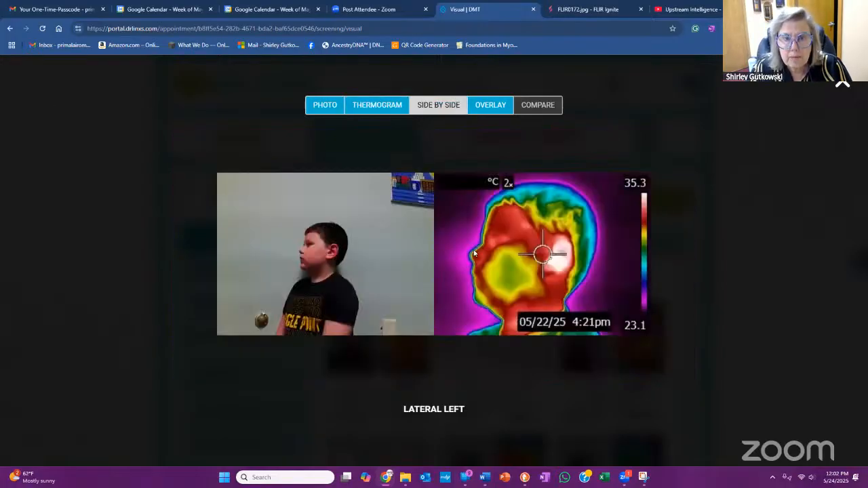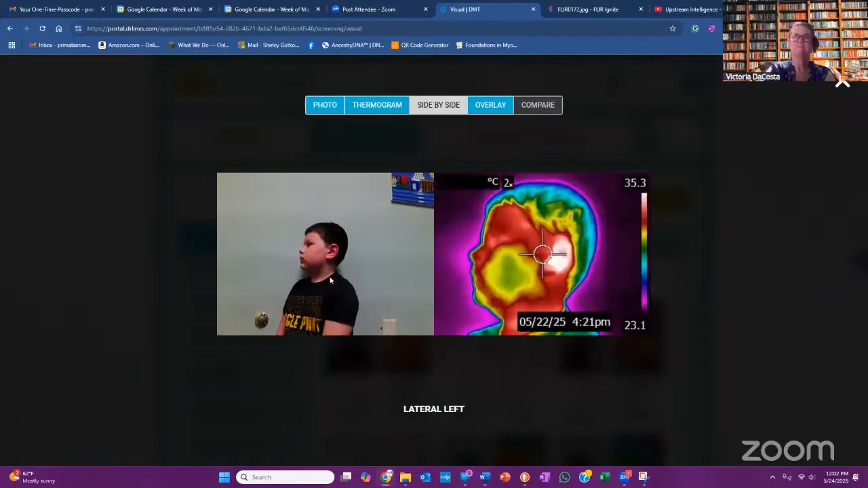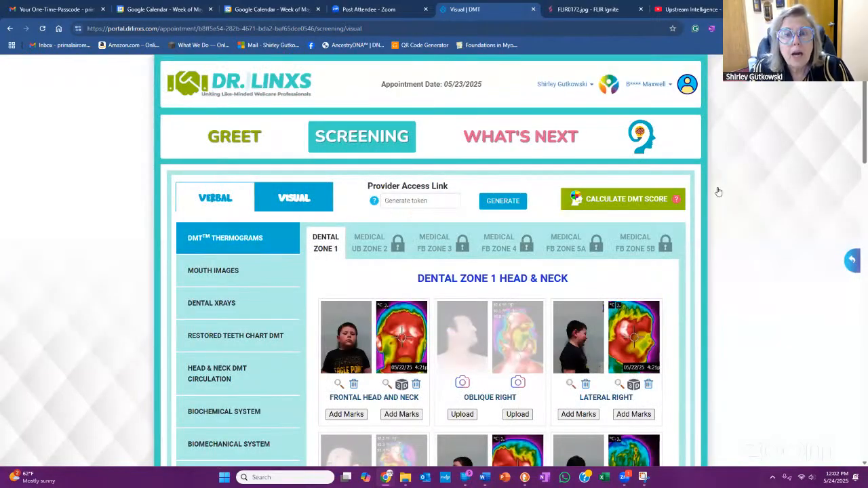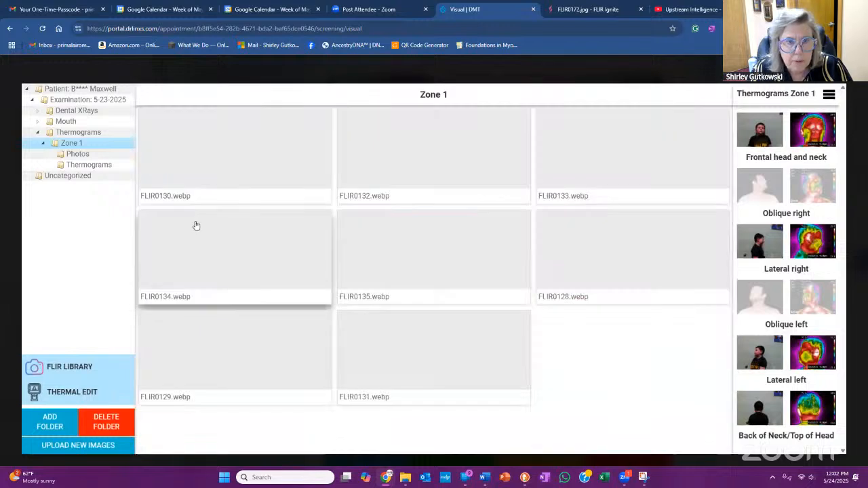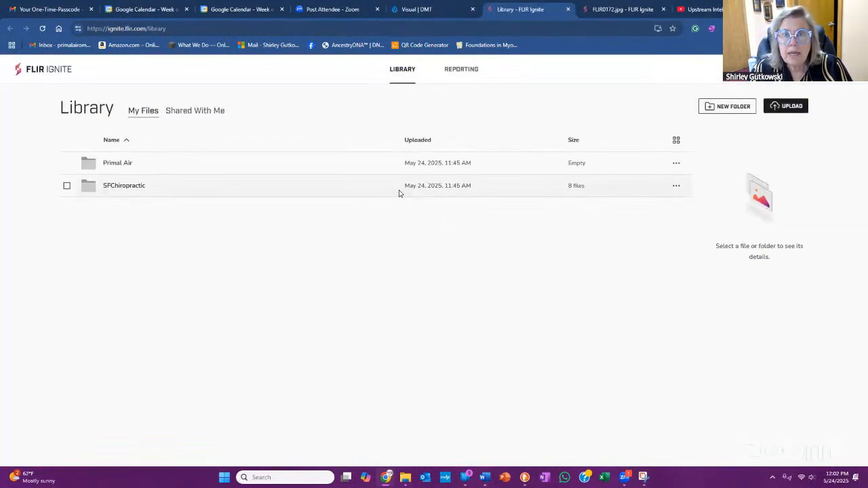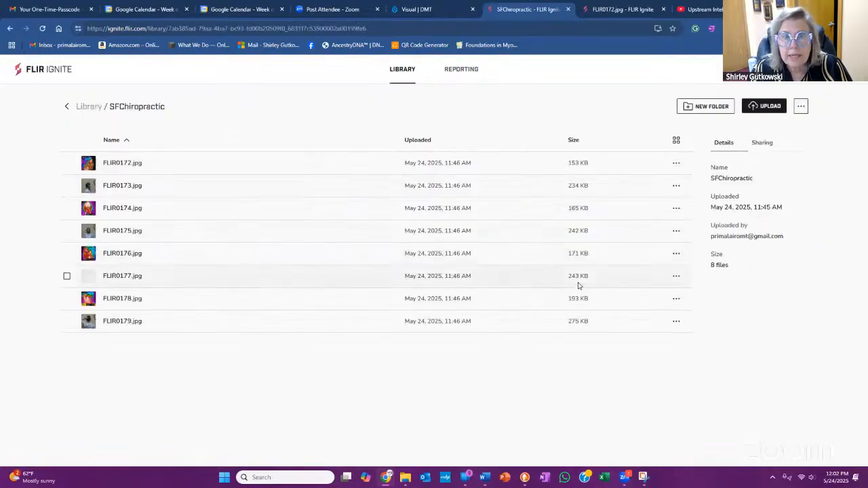So this is the side by side. And again, his shoulders aren't square. When I said square, she's like, what are you talking about? Okay, so now let me go back to how it was here. This is the upload library. Then you went into the FLIR library and then into the chiropractic. So I have to get his picture in here. What I did behind the scenes a few minutes ago was I uploaded from his primary folder.